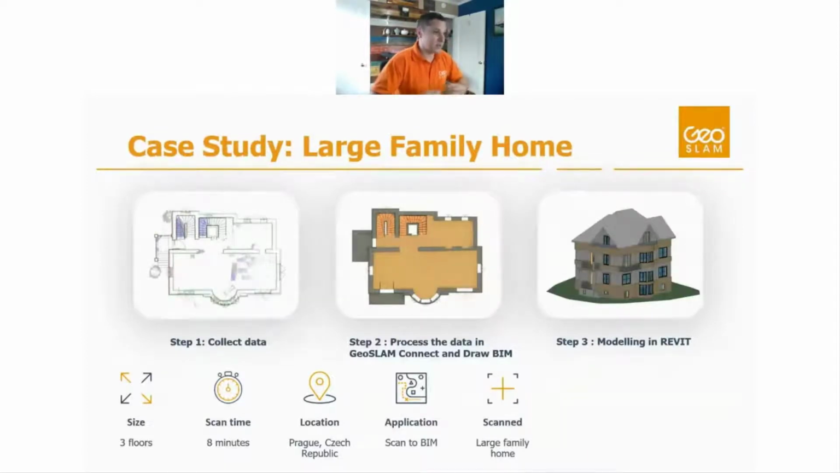This is one that I personally modeled myself. The next one I also modeled myself, but I've got probably half a dozen examples of projects that I've personally modeled alongside demos that we've done, just for data sets that we can show off. But this is a villa in the Czech Republic, 8-minute scan time. I believe it was scanned with the Zeb Go system, our entry-level system, and it took me about a day to take this data and model it into the model you see here all the way on the right.